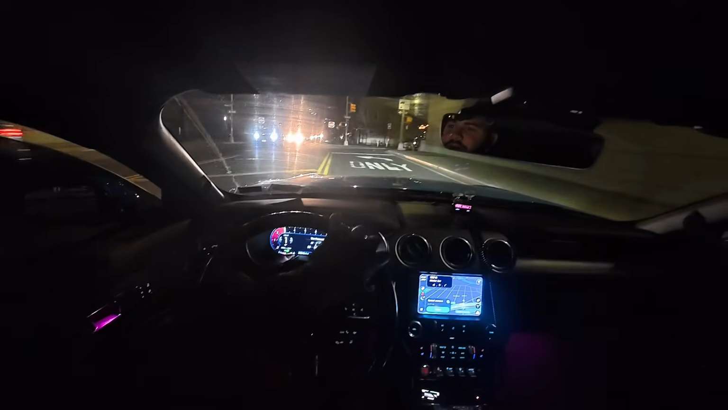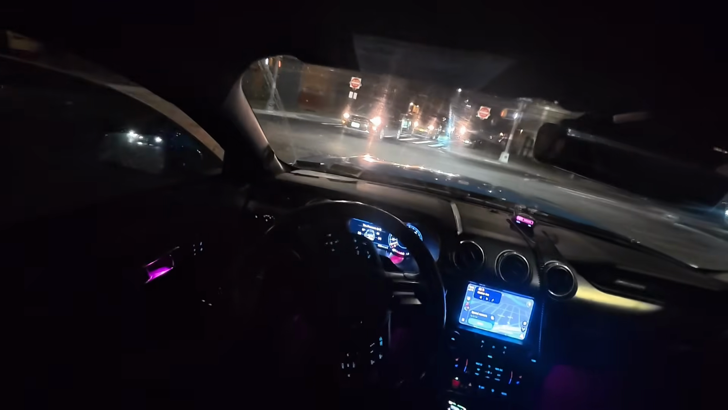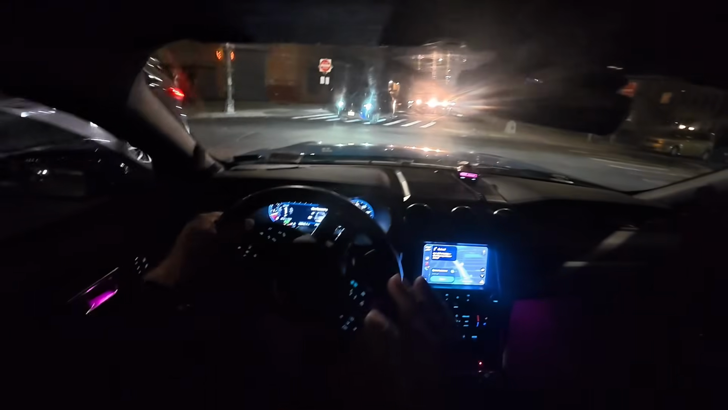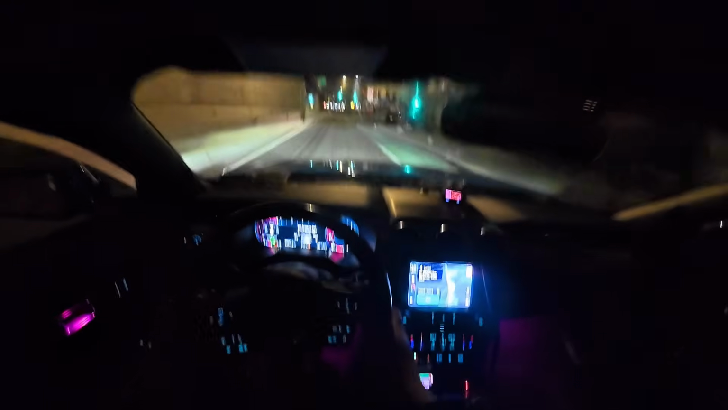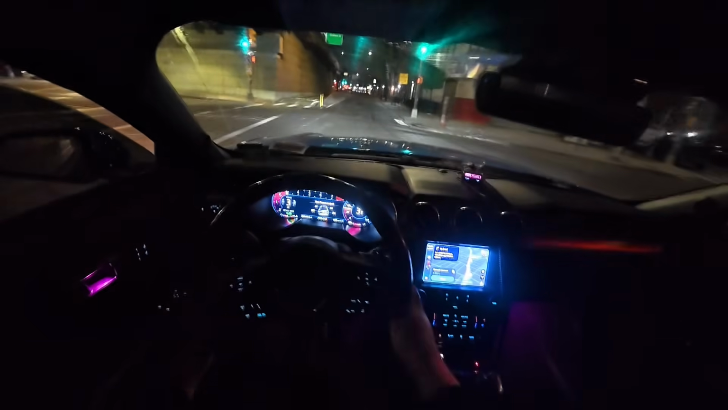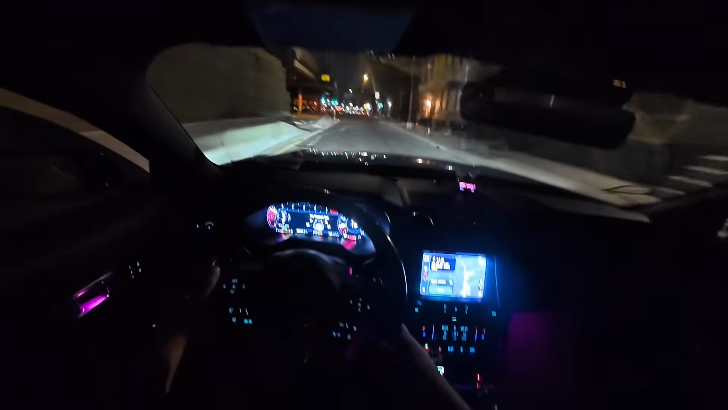Tunnel. Let's see. I mean, you can't really do it. There's too many cars. This thing sounds insane, bro. I love the H-pipe on this car. And honestly, it's not even a full exhaust yet. This thing is insane, bro. Just gotta be careful. Got some alleged speed cameras.